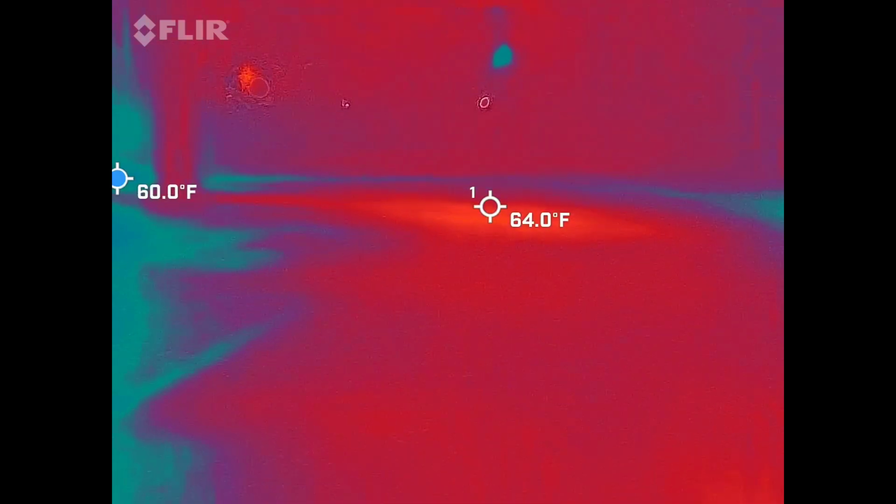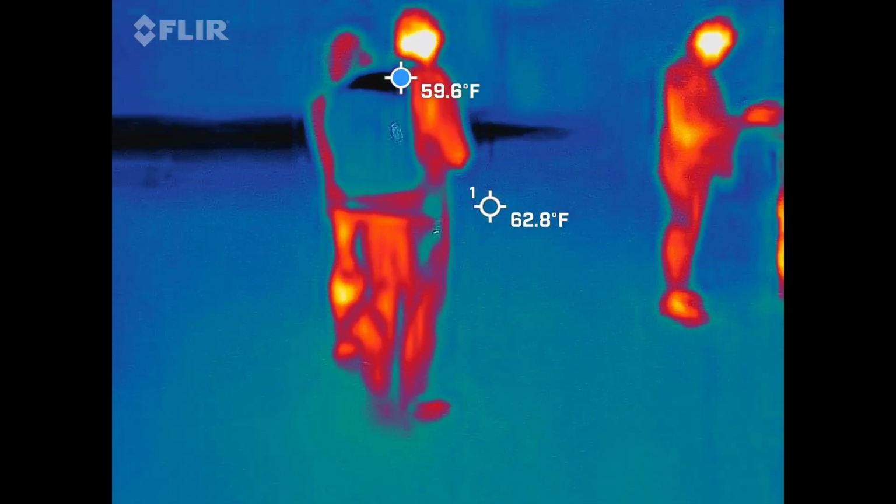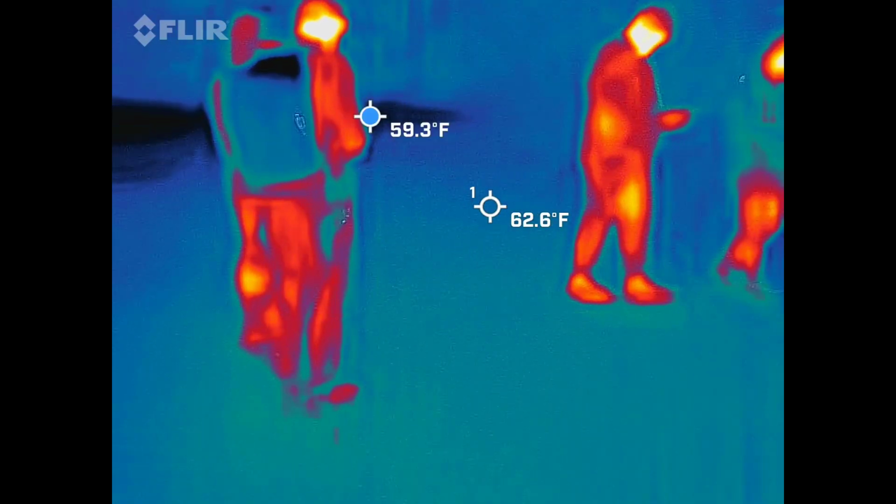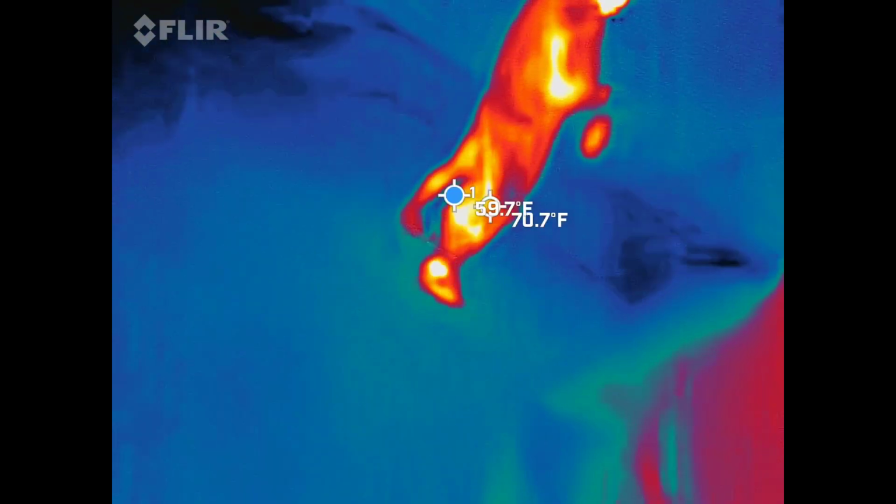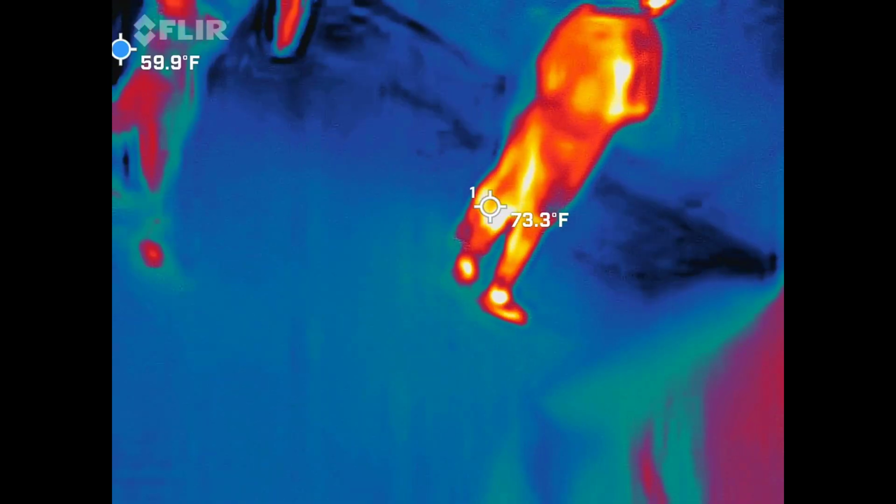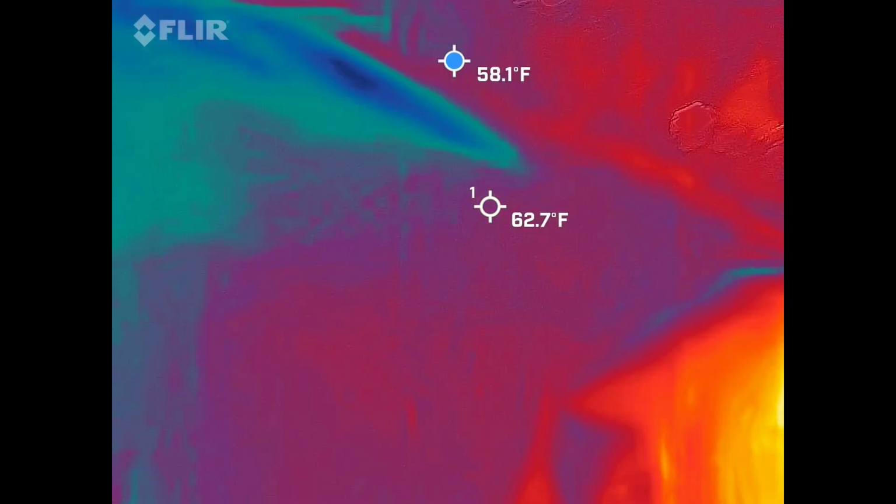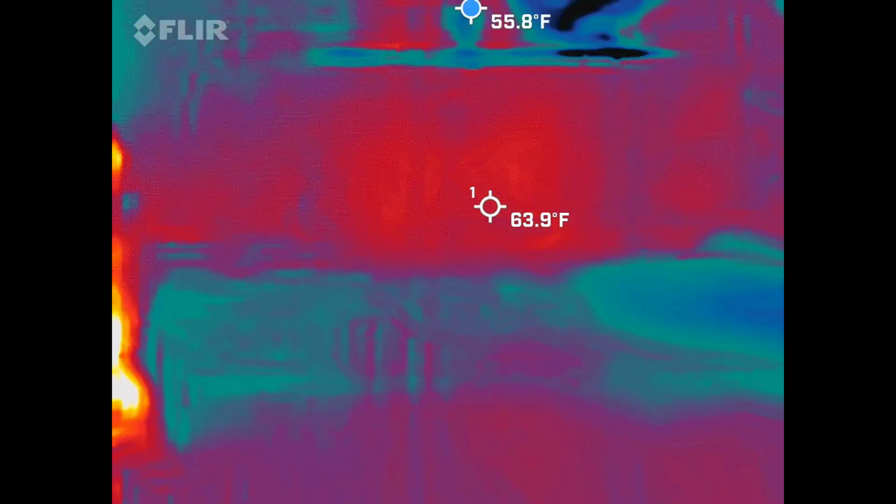You want to switch and do this one? No matter. You might be better at this than I am. Careful where you grab it. Uh-oh, switching it up. There's a button. Camera on your left. You got it.